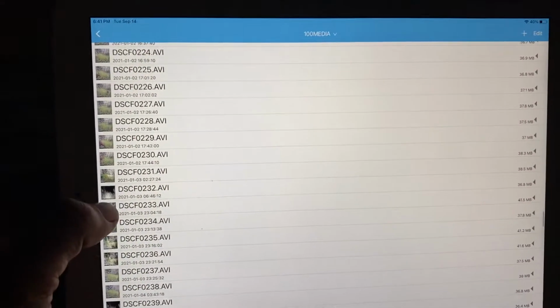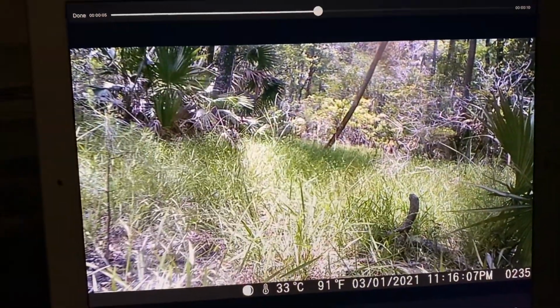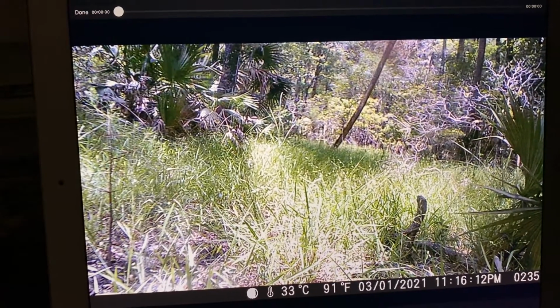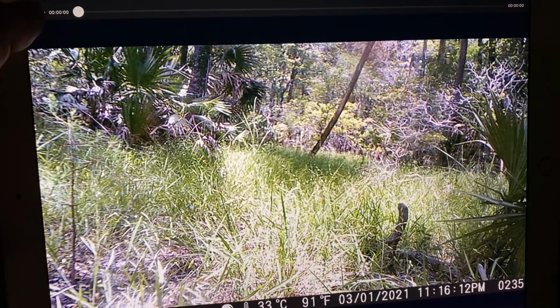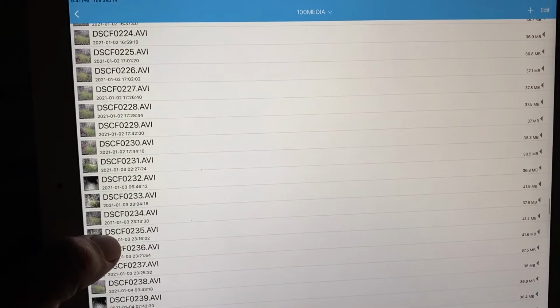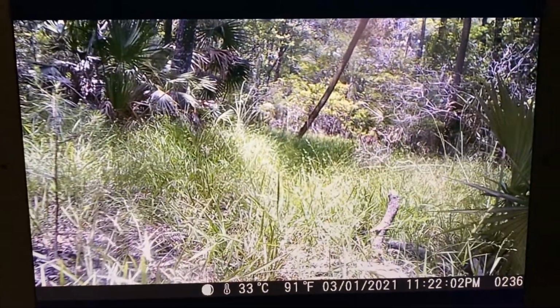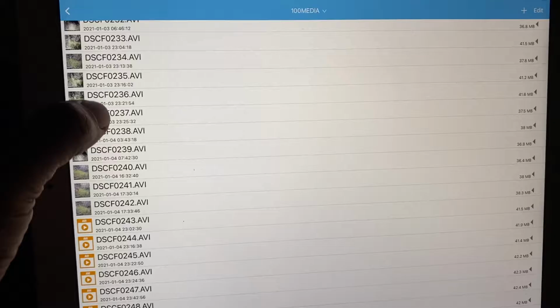This one's not too bad. I'm surprised. So then you got to look at the little thumbnail picture, and you kind of look at it and make sure that there's nothing big in there. Don't forget, we also got Dogman. Might just see one of those.